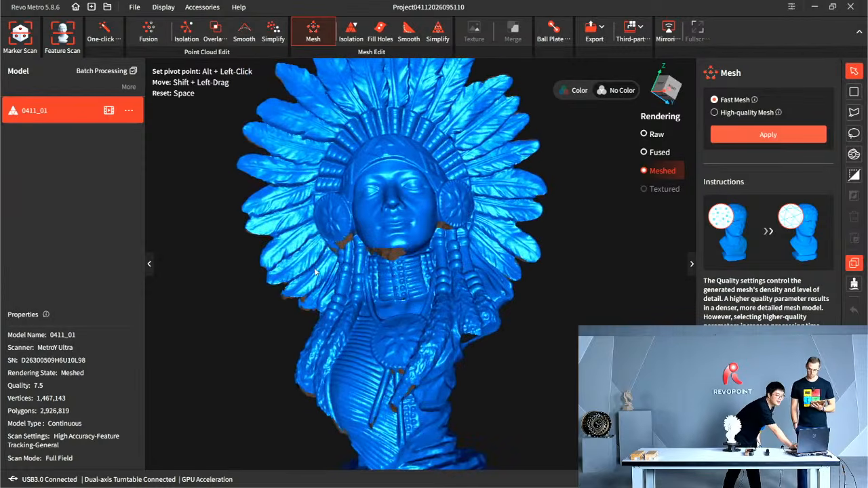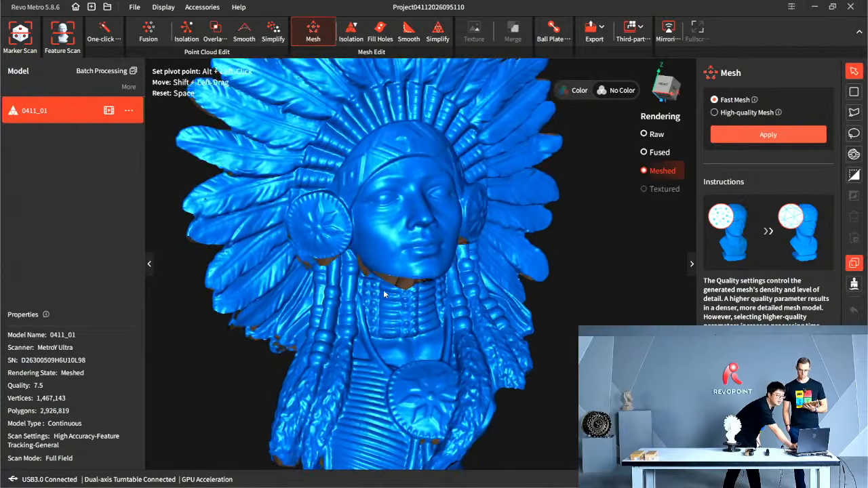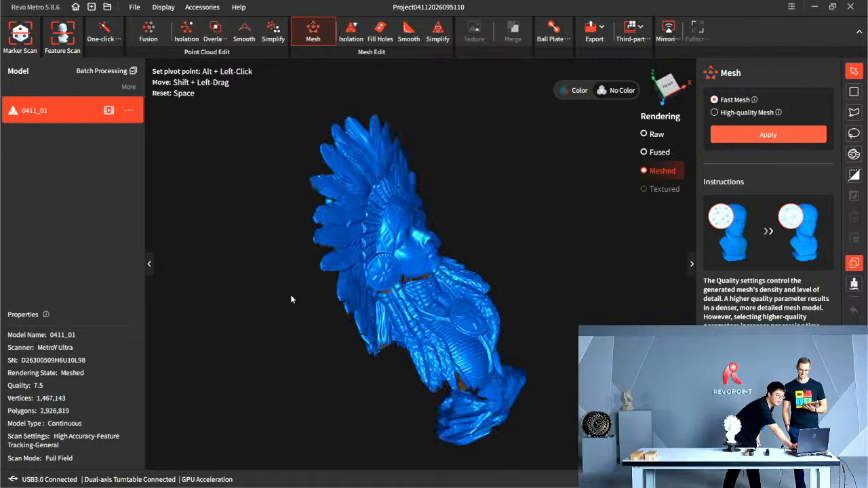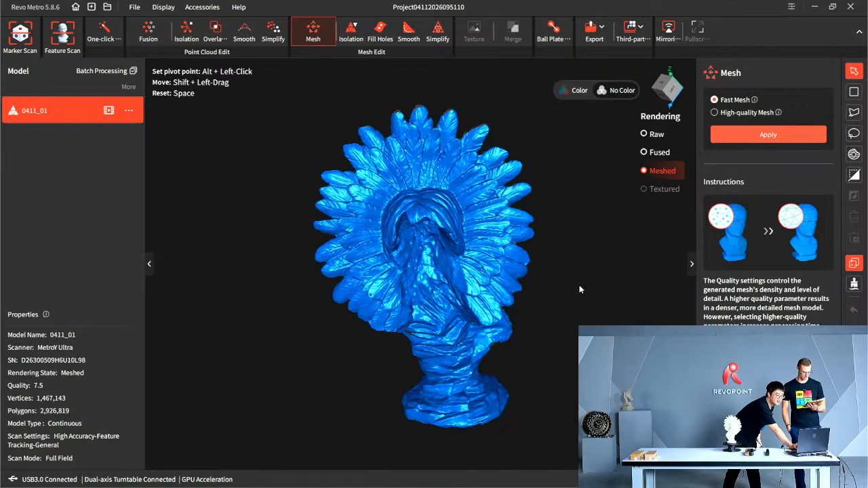Okay, ladies and gentlemen, that's our very detailed local American Indian lady scan. Oh, wow, look at that. Look at that feather. Yeah, that's great.